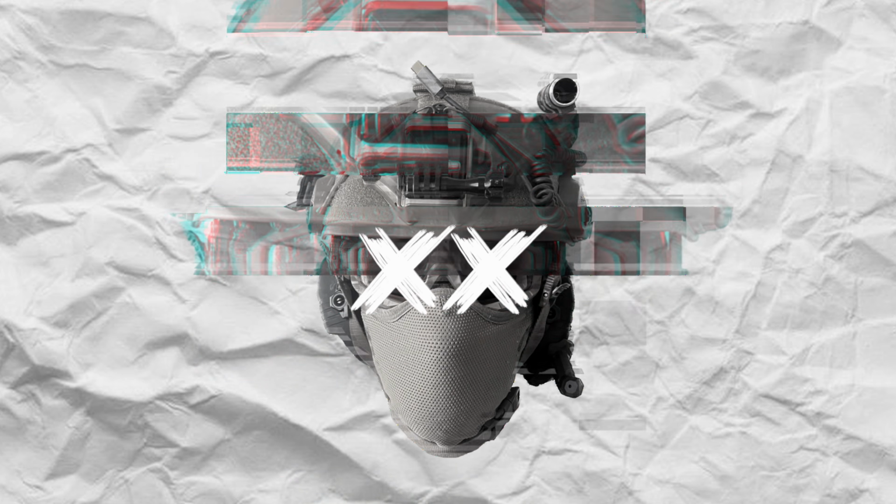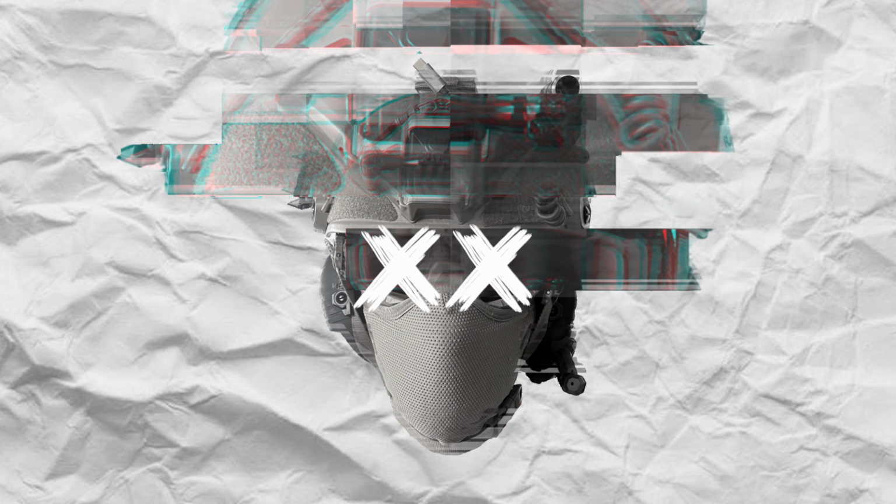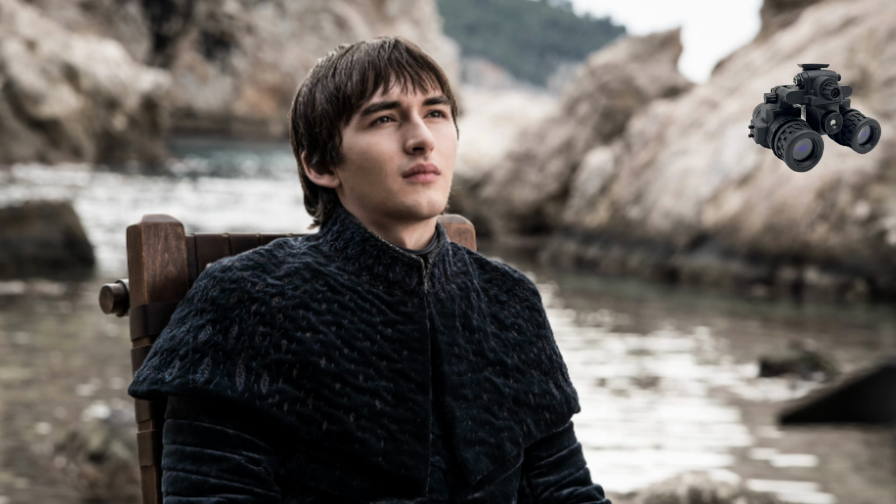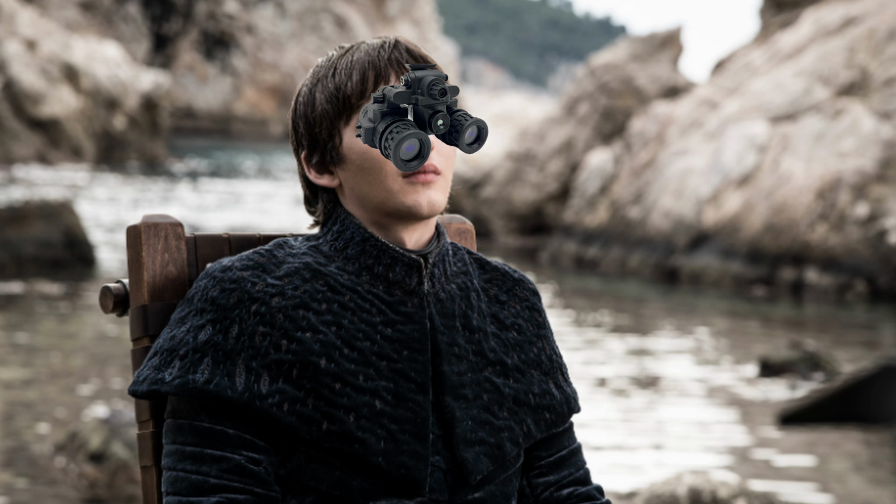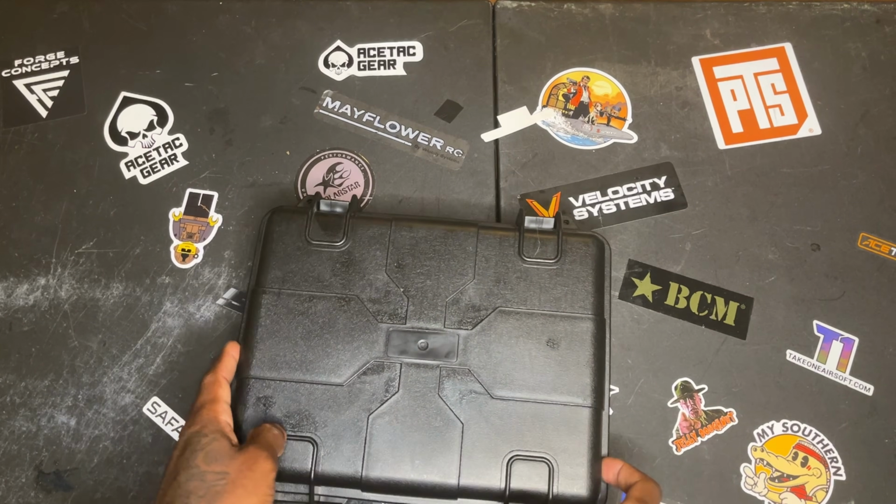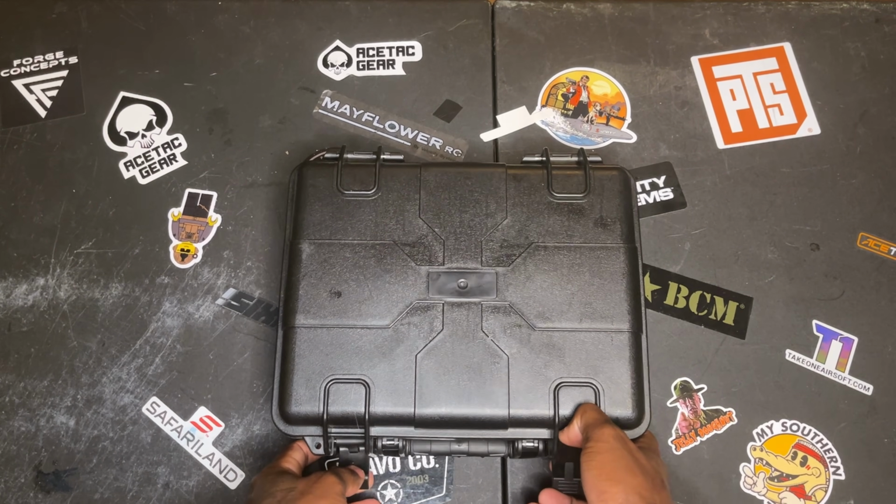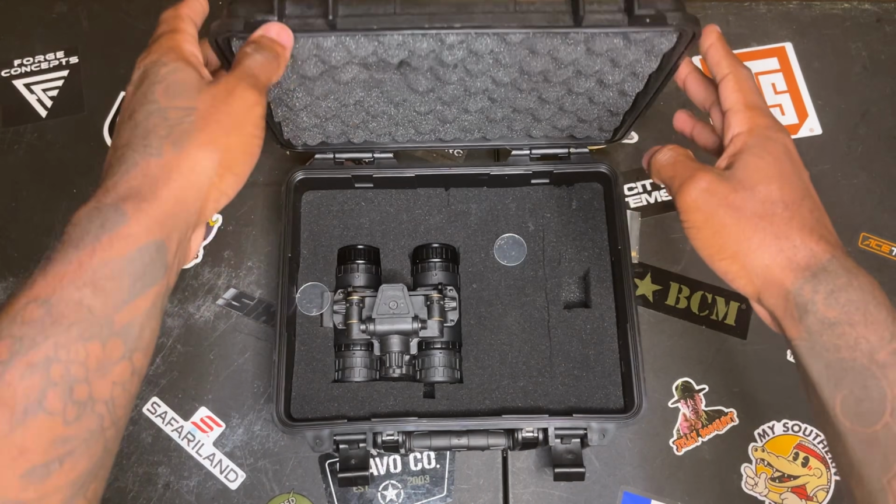Now for the moment you've all been waiting for, the Hrs31 thermal unit, also known as the three-eyed raven. You get it? You get the joke there? Because the thermal sensor looks like a third eye. Because it was a thermal upgrade, I actually got back the unit that I sent in, which is pretty cool. And they also gave me some additional lens protectors.